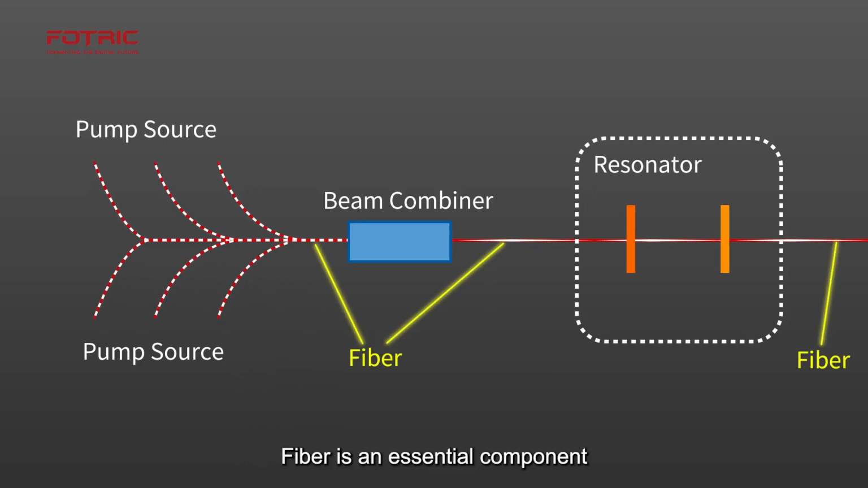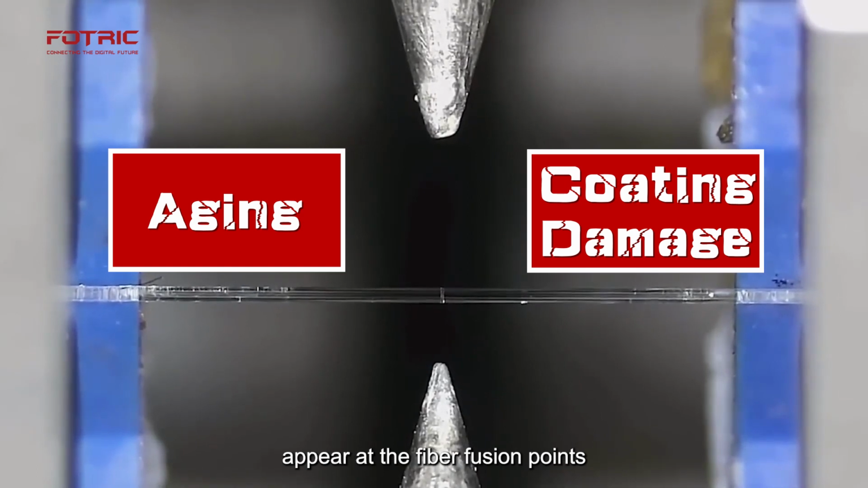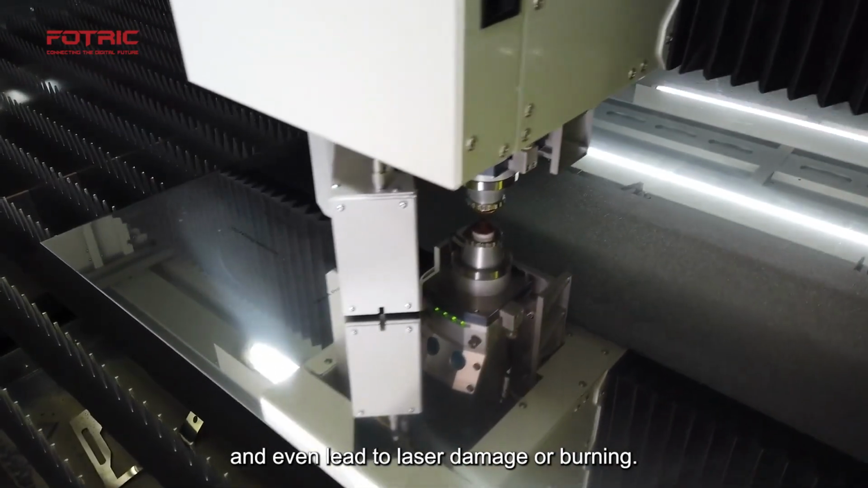Fiber is an essential component connecting various modules of the laser. If issues such as aging or coating damage appear at the fiber fusion points, it can directly affect the quality of the laser output and even lead to laser damage or burning.